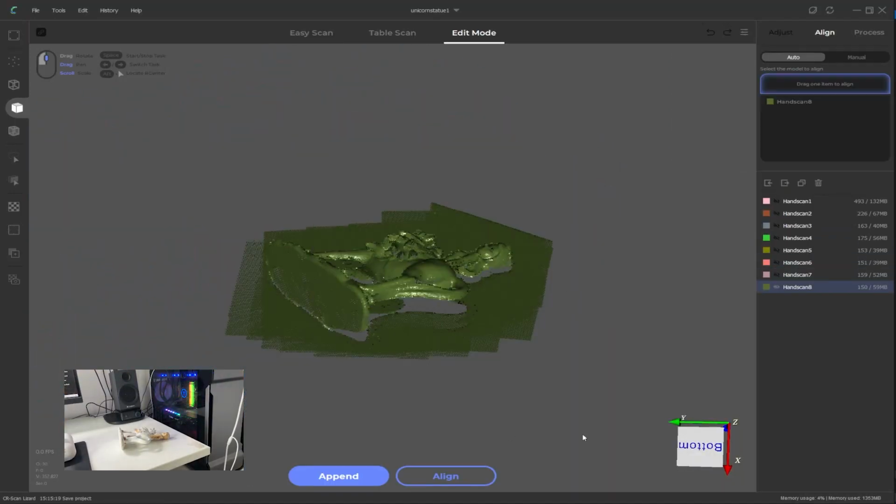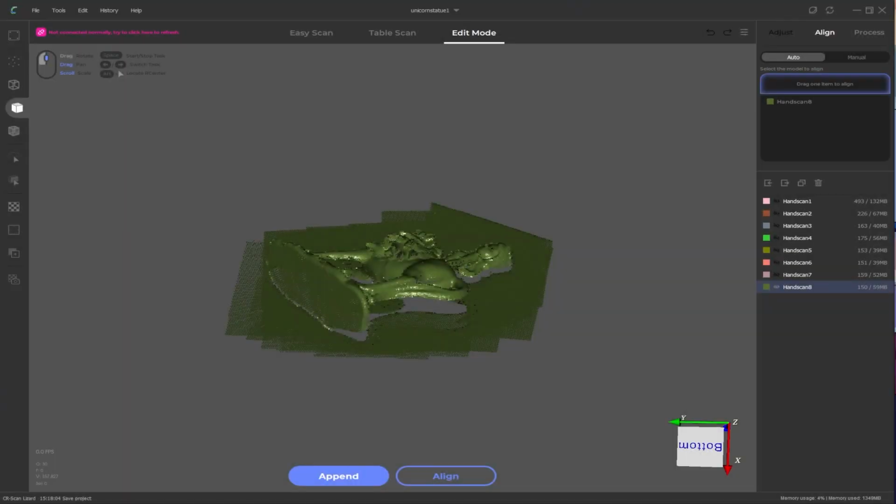I think we now have enough detail captured for this demonstration. Our next step is the cleanup and alignment of the mesh data. The first thing we need to do is clean up our mesh a bit. Start by hiding all the scan layers apart from the first layer.